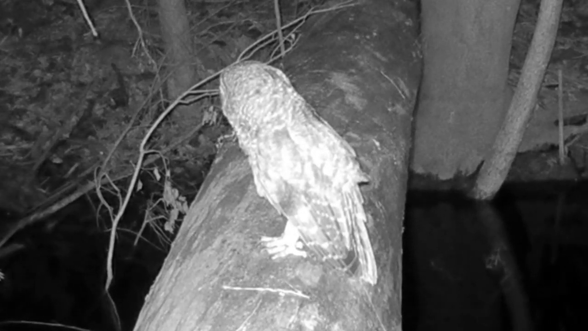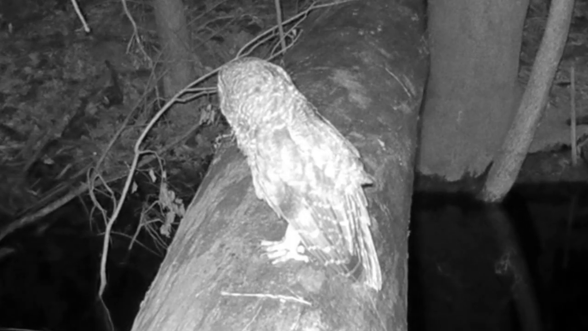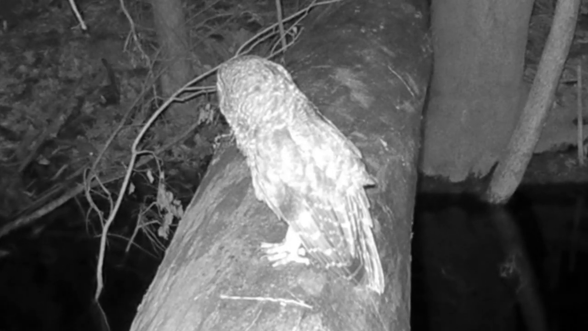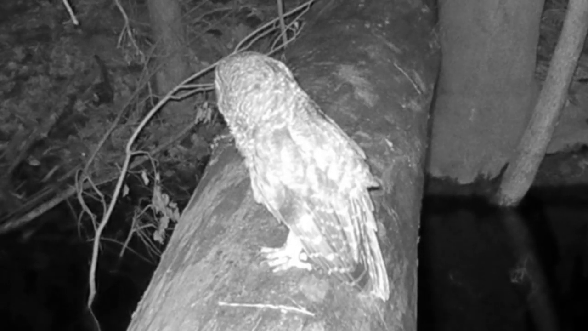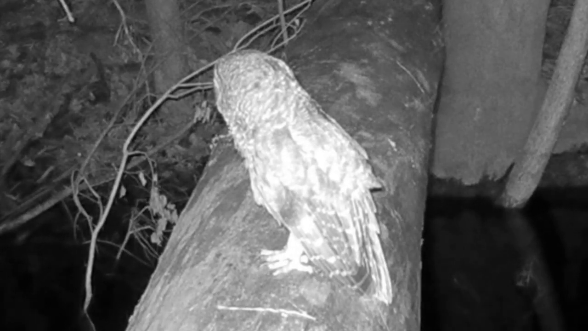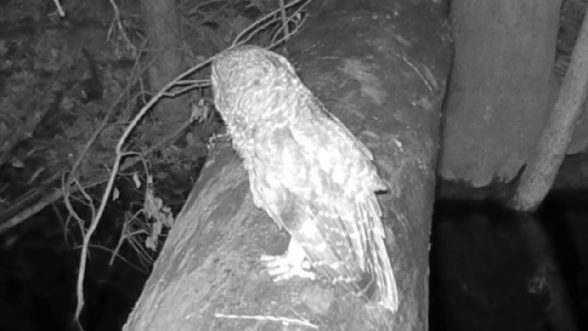I think he was flying through the woods. He's got stuff all stuck on him. See something there coming, kind of like where his wing meets his shoulder. Looks like it's kind of sticking out there. Hard to say.